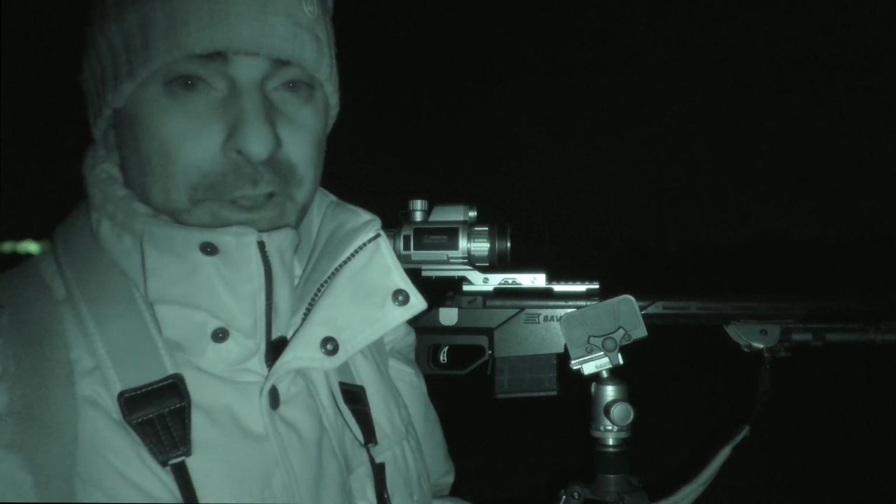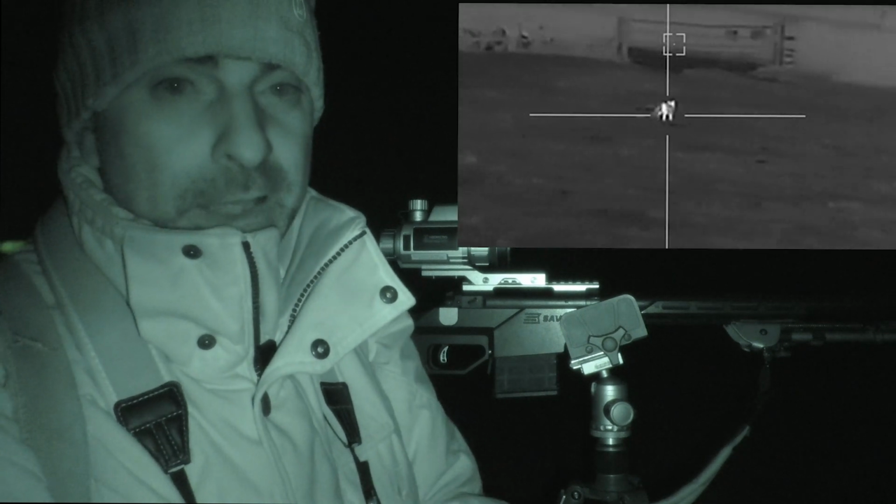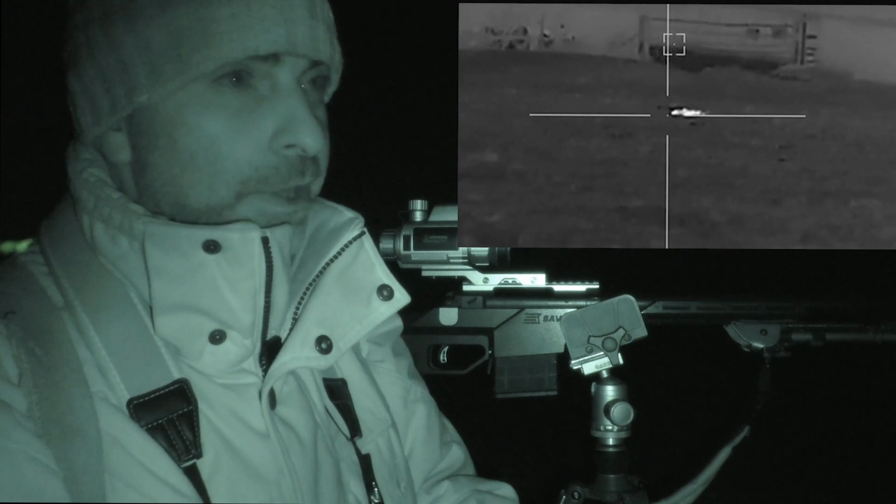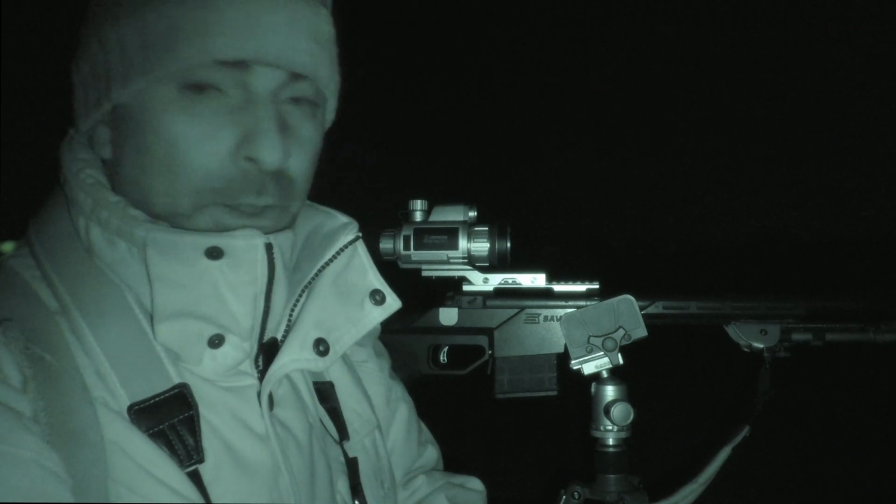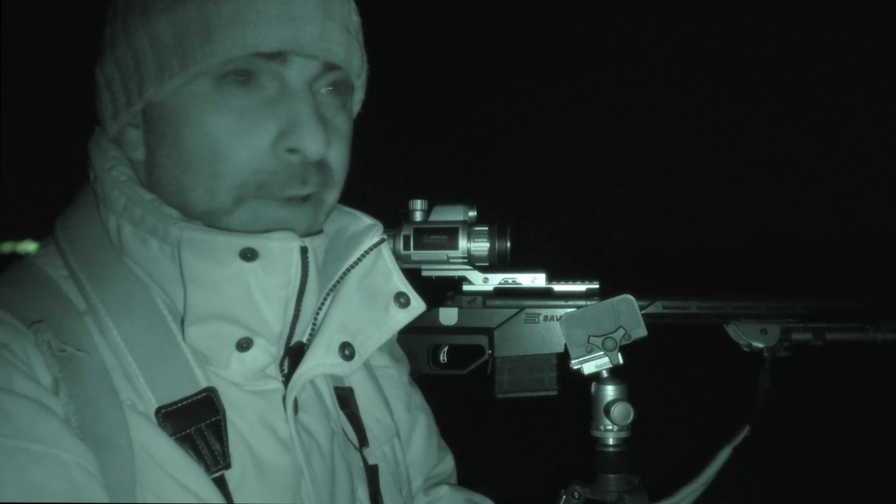But as per usual with foxes, when they run off, 9 times out of 10, before they get to cover, they'll stop for that last look back. And just as he was getting out across the field, I gave him another little squeak, and it was enough just to stop him. He stopped, looked back over his shoulder, and it just gave me that window of opportunity to send one around his way.